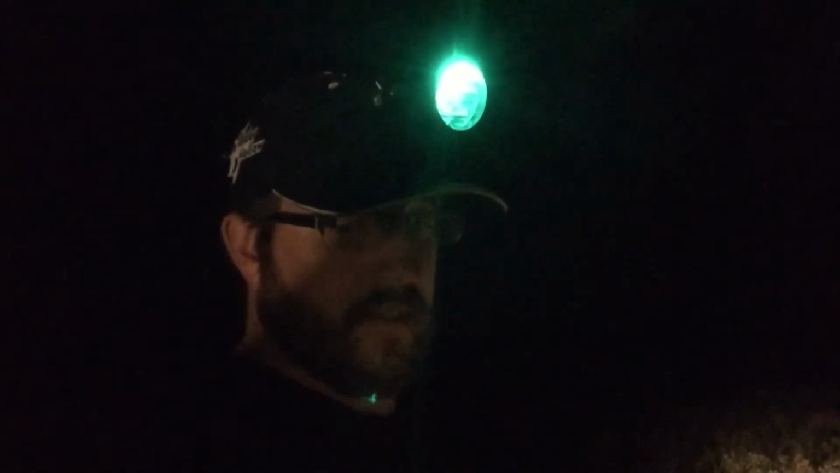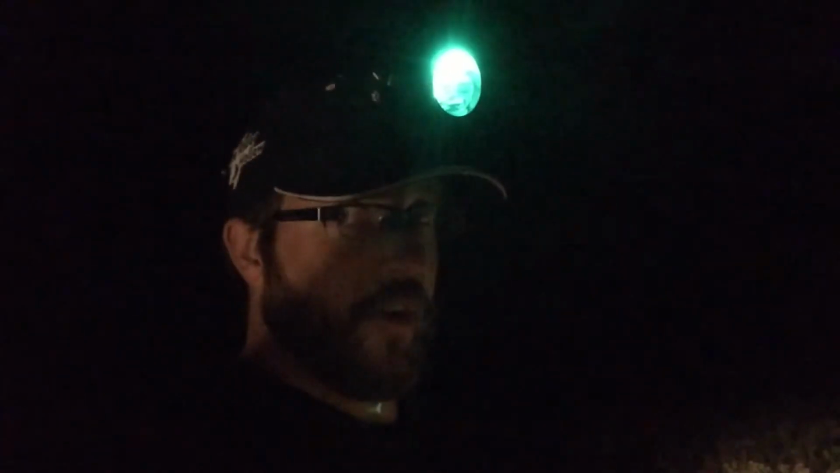This is incredible. We spotted these hogs literally, I don't know, we spotted these 3 at 400 yards from the truck. You know, this equipment is just unbelievable. So, pretty awesome.